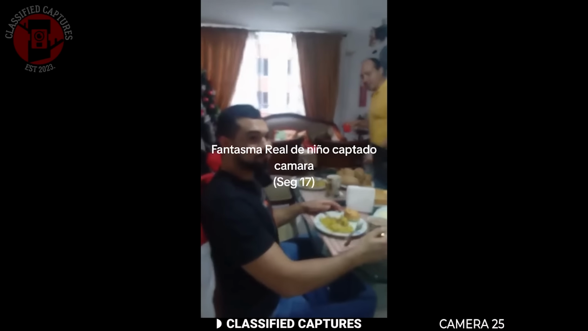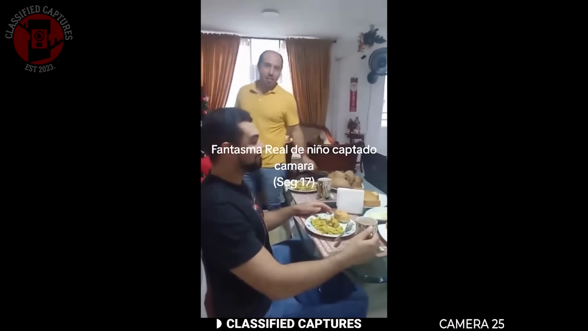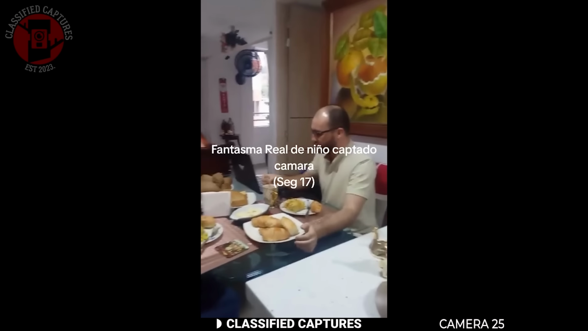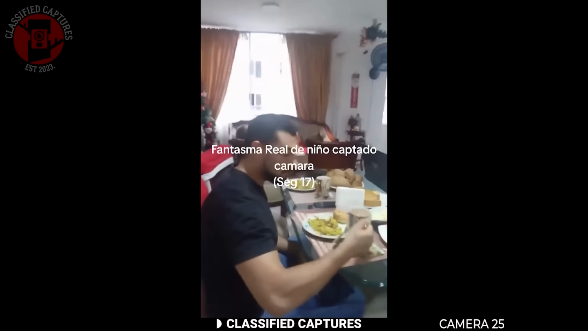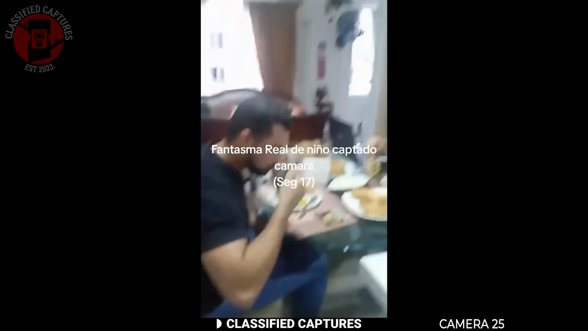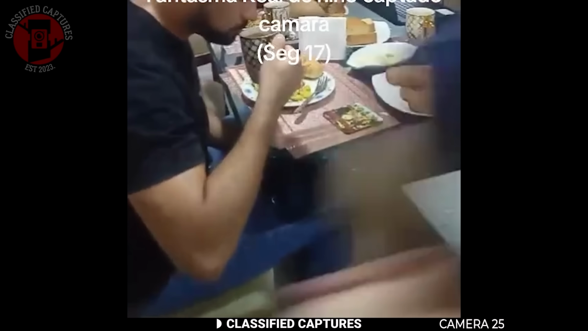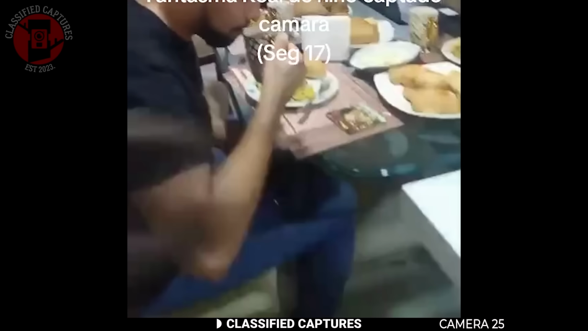A family was having a quiet meal together when one of them decided to film the table. But what they captured on camera was anything but ordinary. As the video rolls, a small child walks past the table, except that the child's body looks transparent. You can clearly see the objects and light bleeding right through them.